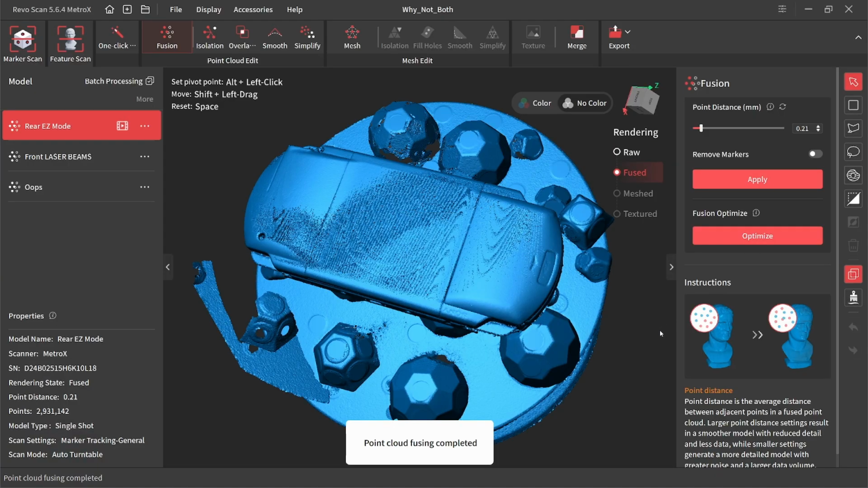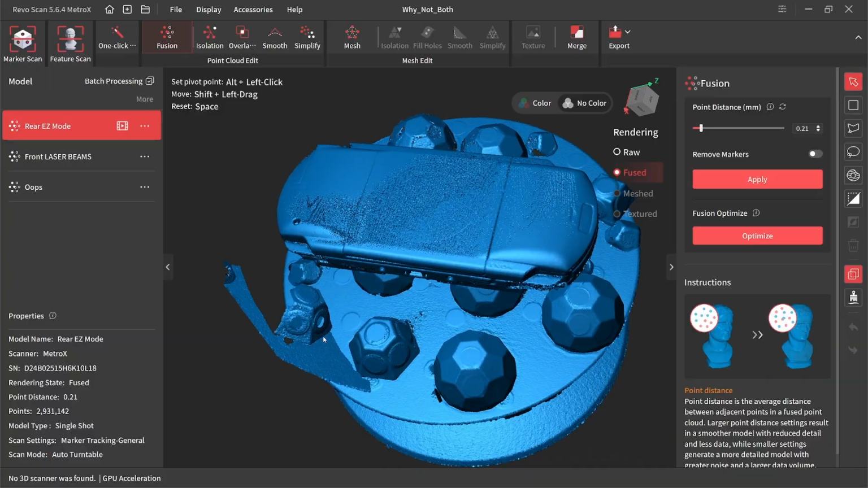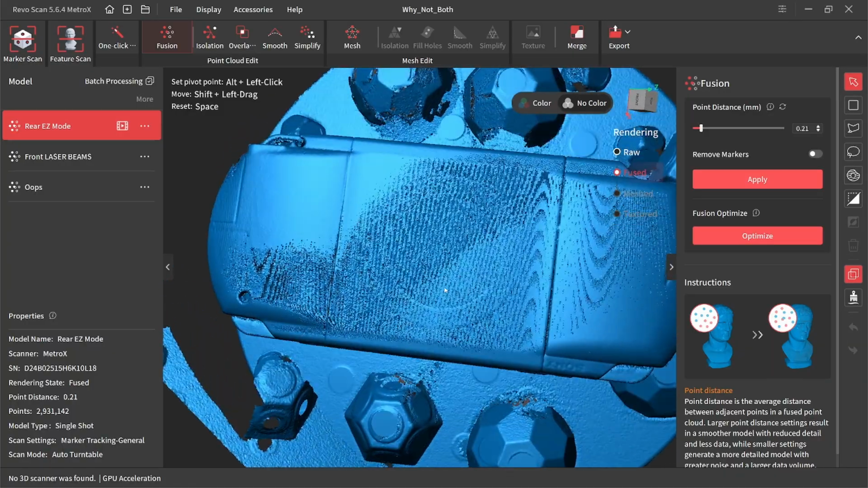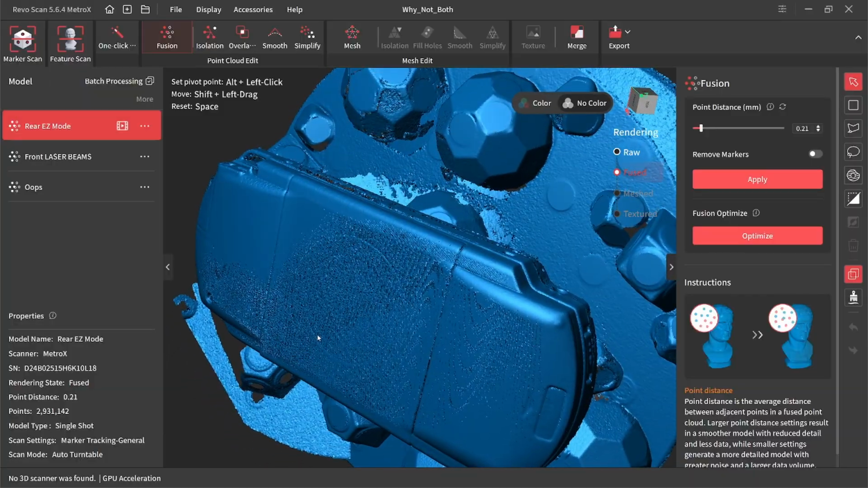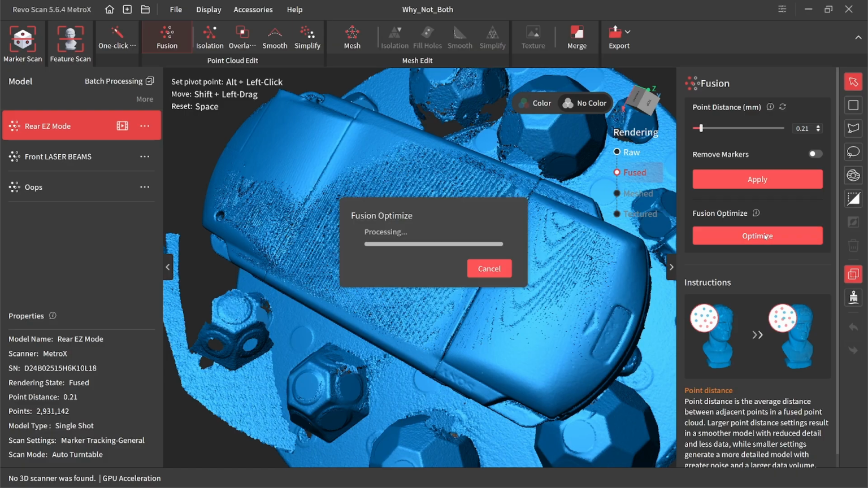All right. Ooh, have a flyaway frame there. And yep, that's about what I expected from that. Let's optimize it. I'm willing to bet it's going to look great after an optimize.